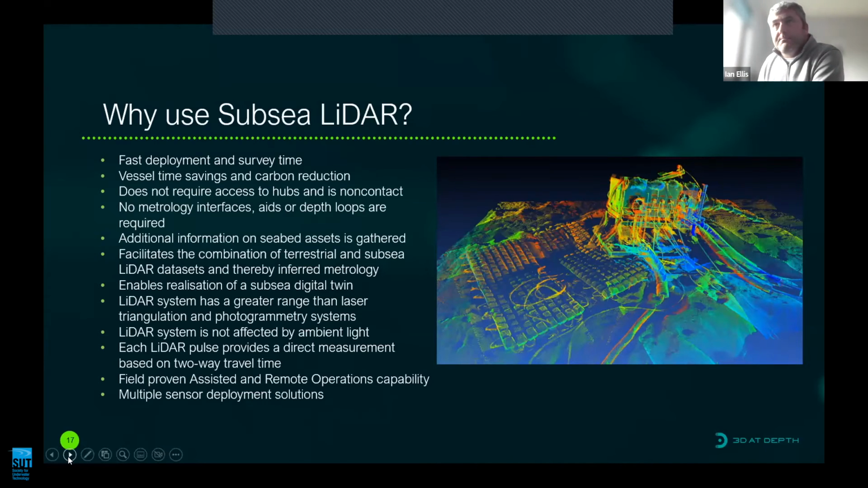No seabed aids, depth loops are required. We can collect additional information on the seabed assets as you scan. It facilitates combination of terrestrial and subsea data sets, and thereby can be used to perform inferred metrologies or to create digital twins. The LiDAR system typically has a greater range than laser triangulation and photogrammetric systems.